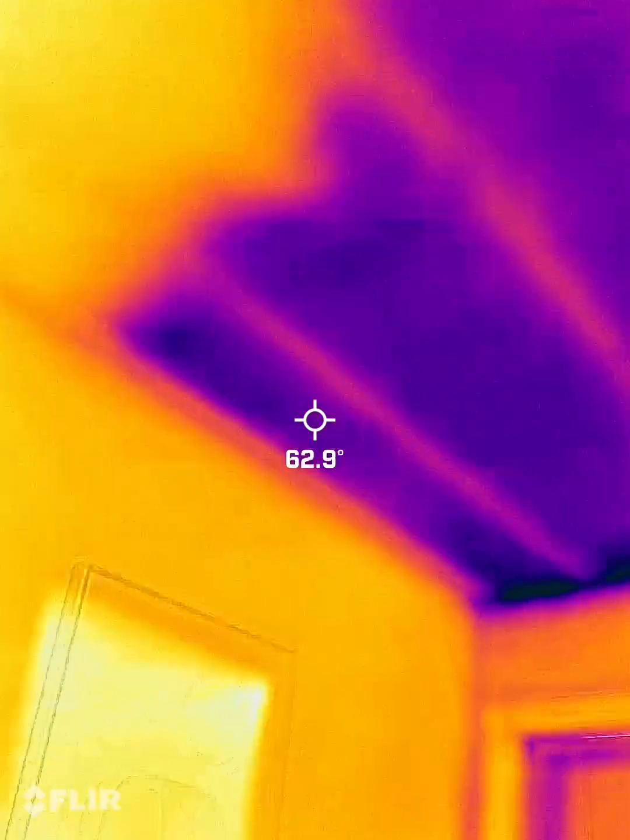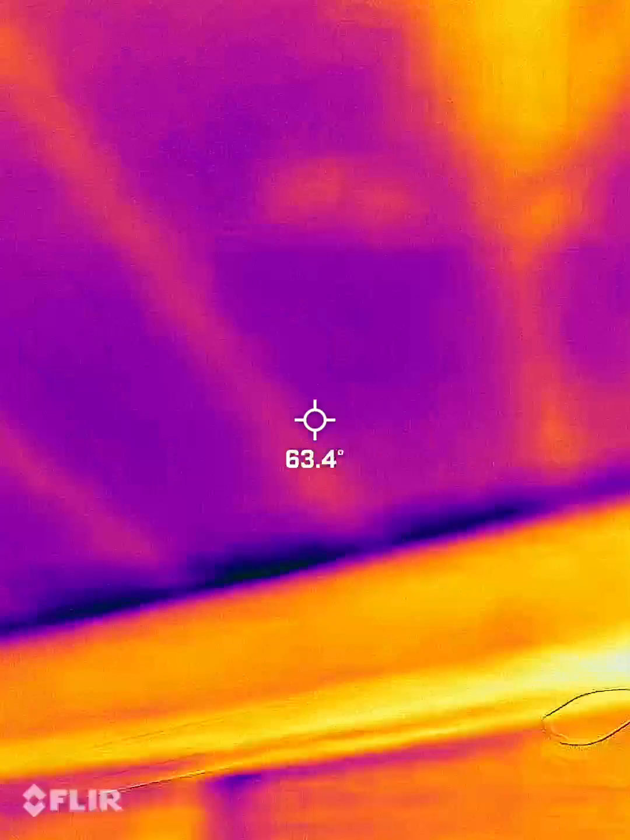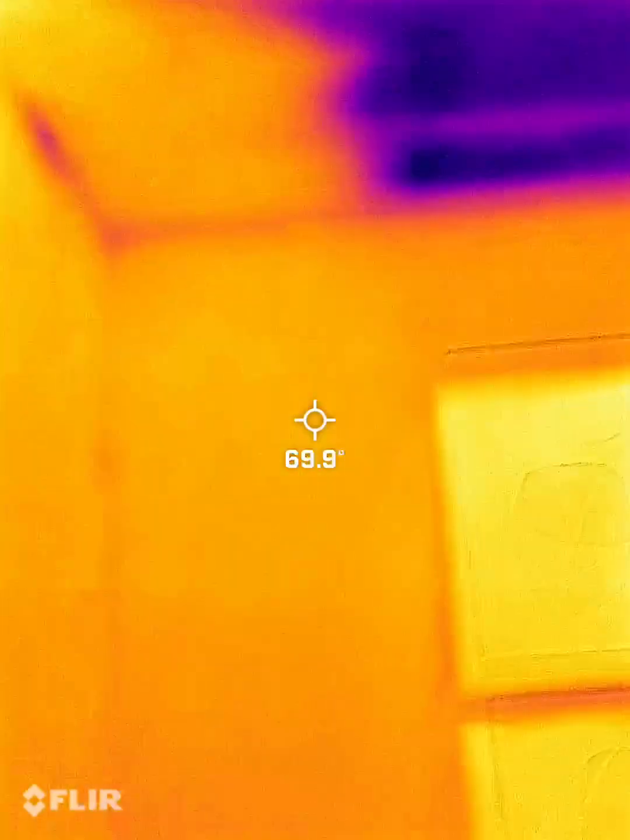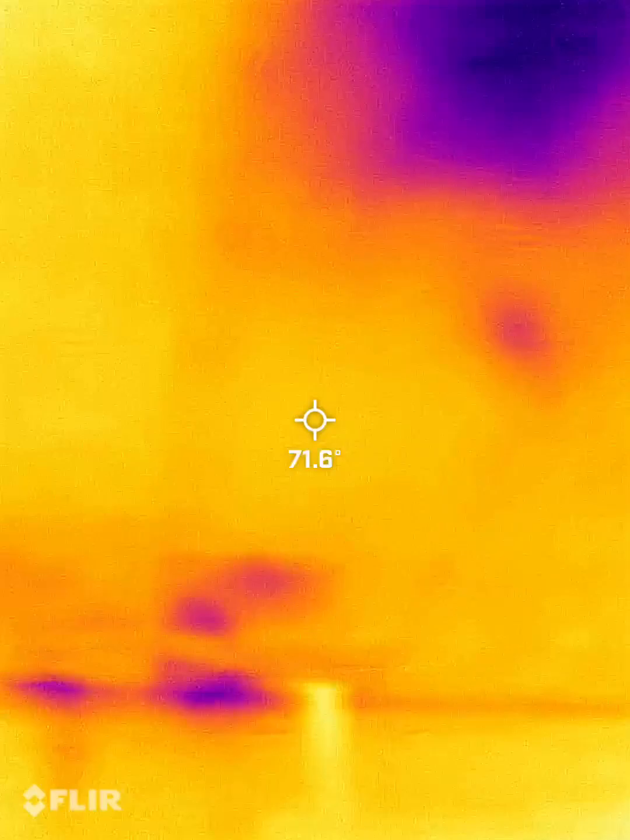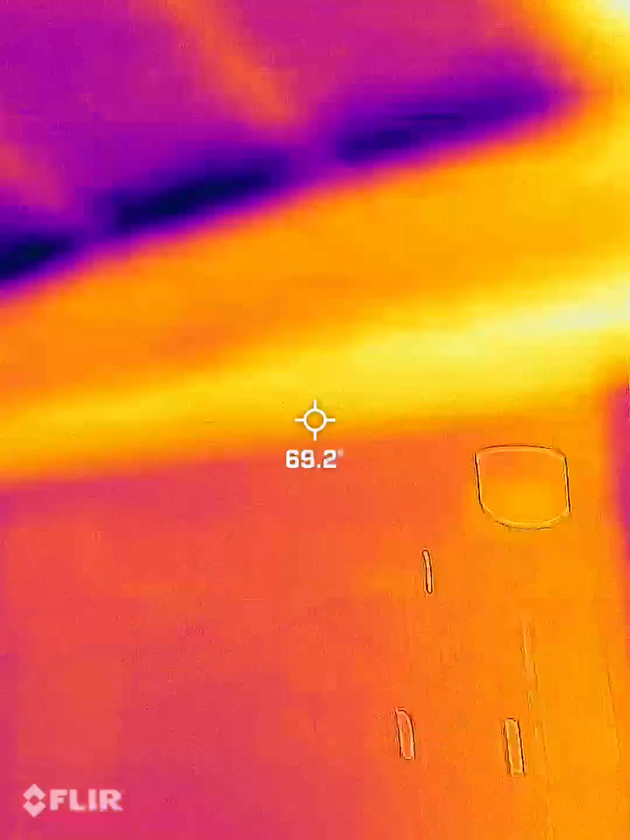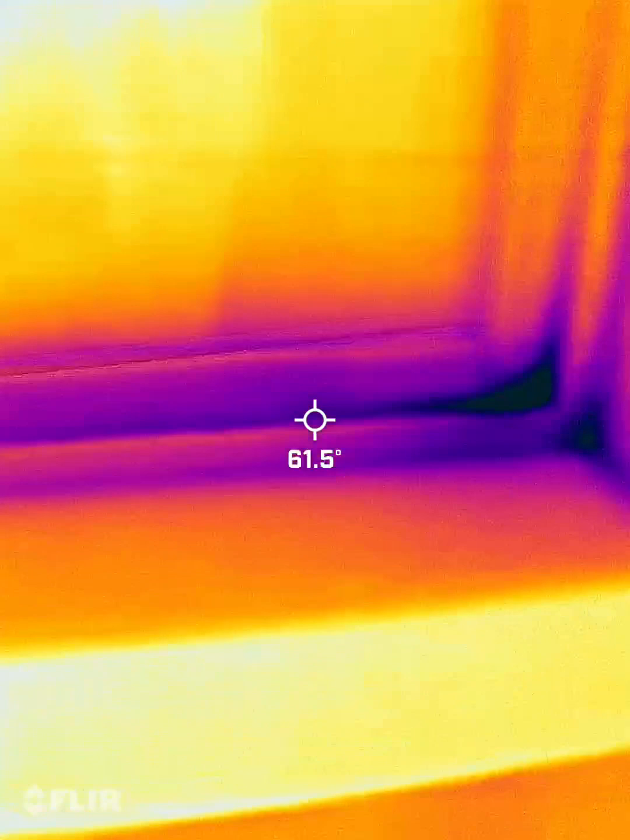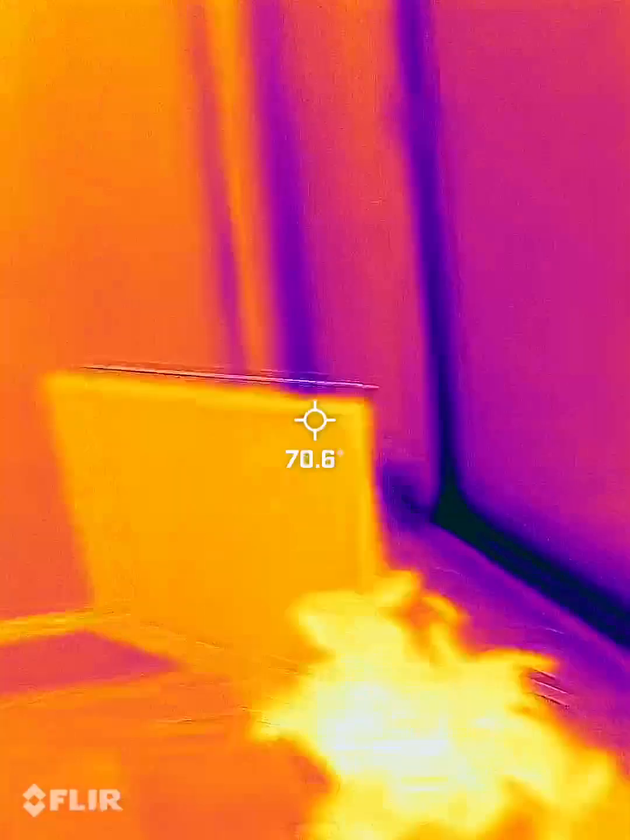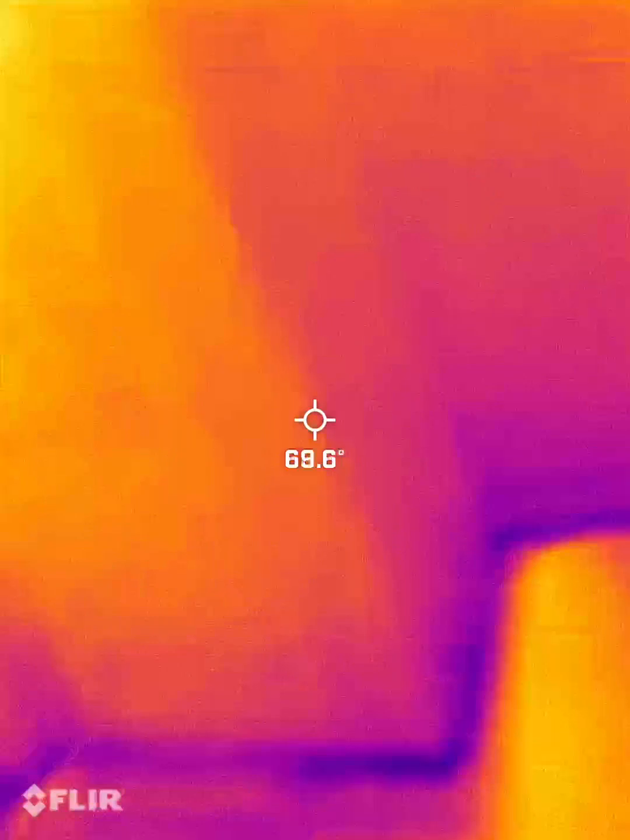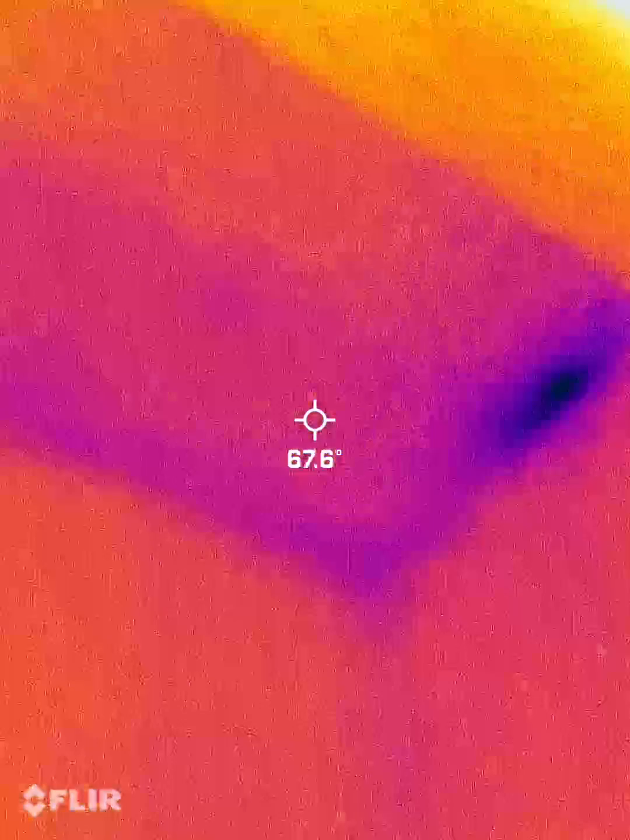There's the bedroom by the front door. You can see the missing insulation. And just kind of what I was figuring, the windows always just look like that. They're pretty tight. Closet.